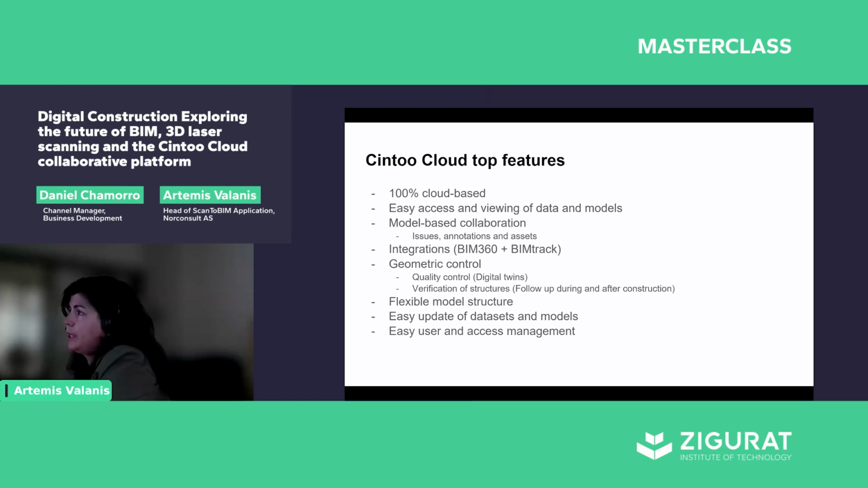Also, Cintoo Cloud allows us both to upload data and models. It allows for model-based collaboration, and this ensures a much better process, since everything is registered on a model, such as issues, annotations, and assets. And this allows for a better collaboration between members of different disciplines.